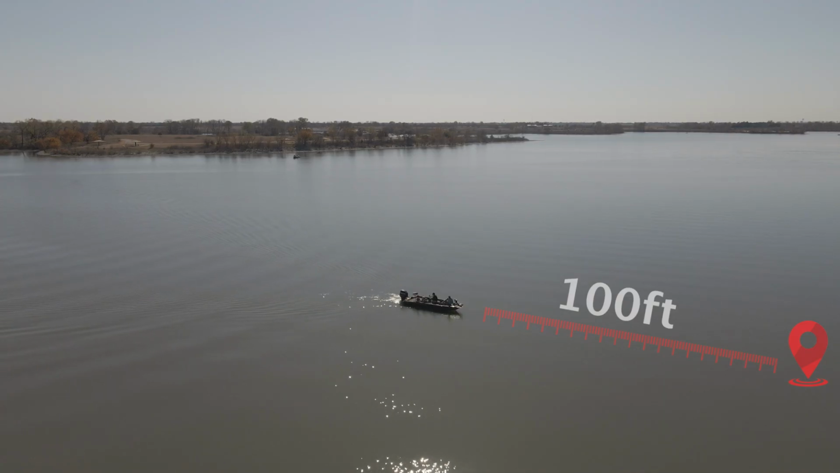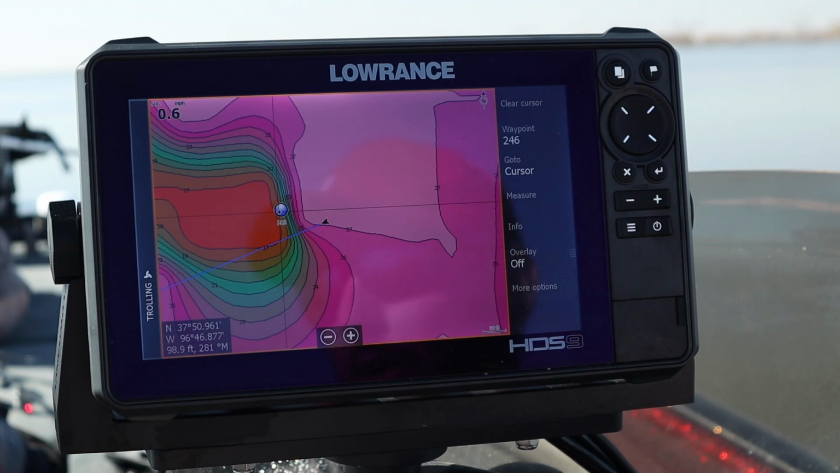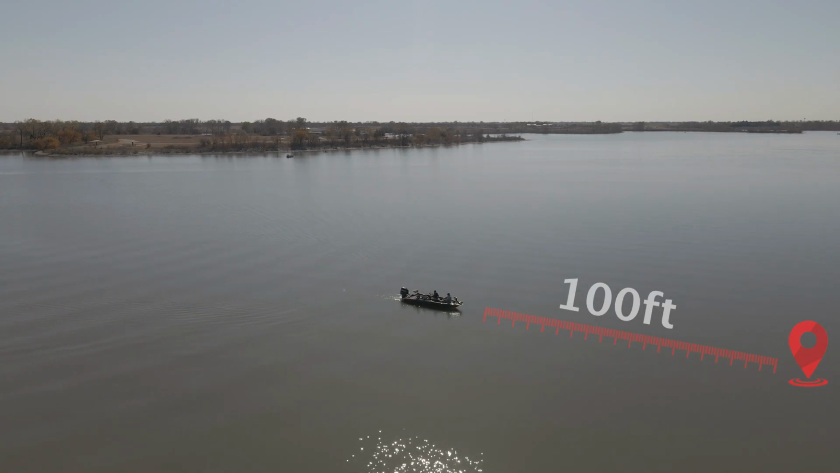I know when I'm at my console, I want to stop idling about 100 feet away. This is the point where I would go jump up front. We have both units networked here, so I can jump up on the bow on the trolling motor. I can do the exact same thing. Push that waypoint. I will then know how far away the bow unit is from that waypoint.